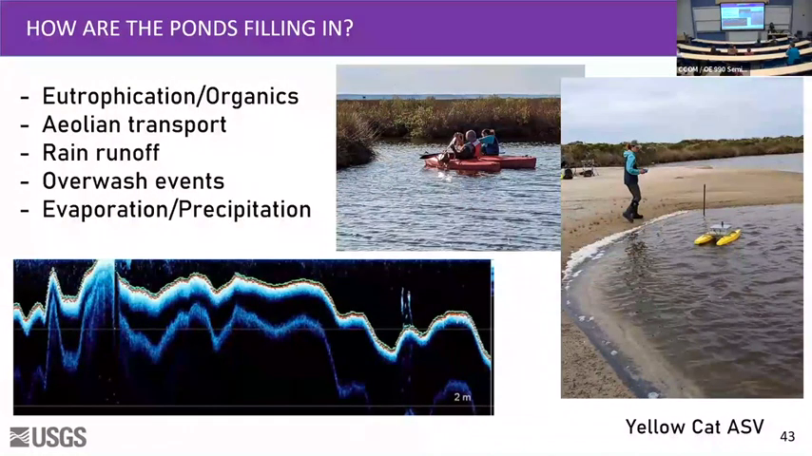So how are the ponds filling in themselves? You saw that the color of that pond was kind of icky after the first. It means there's probably some tiny dead things out in the water, probably pretty organic rich. The winds are insane out there, so there's likely aeolian transport filling in these ponds slowly. A lot of it can be rain runoff. We actually see these channels filling into the ponds from the overwash. When those overwash events occur, that must be what's bringing the majority of the sand into these ponds. And then you have that balance of evaporation and precipitation before it saturates the water table.